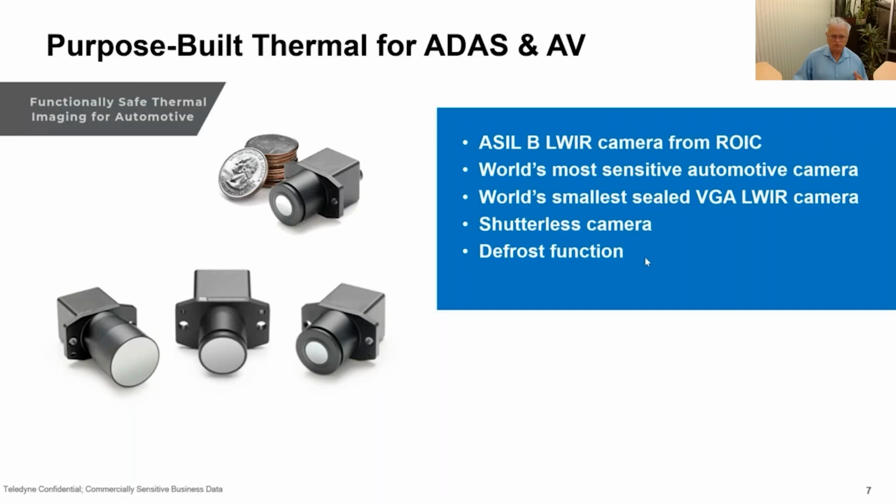And we also have a defrost function built in. So if you have frost accumulating on the front window of the camera, we can clear that up. So we're getting very good imagery.